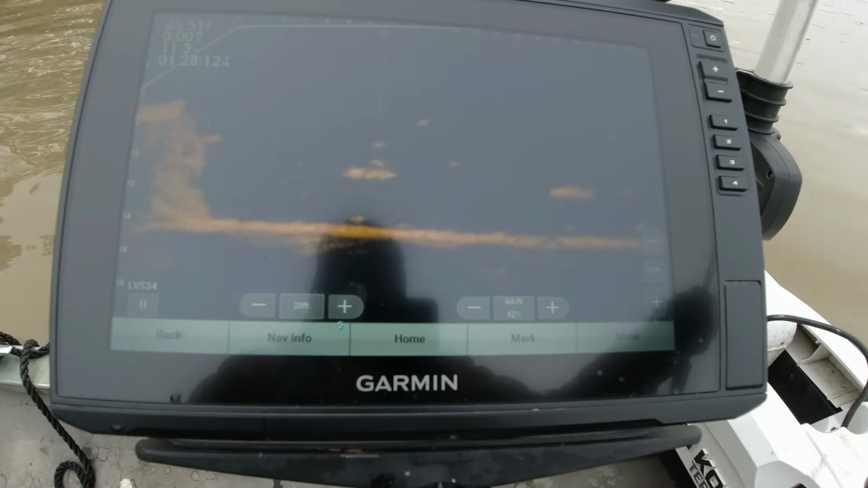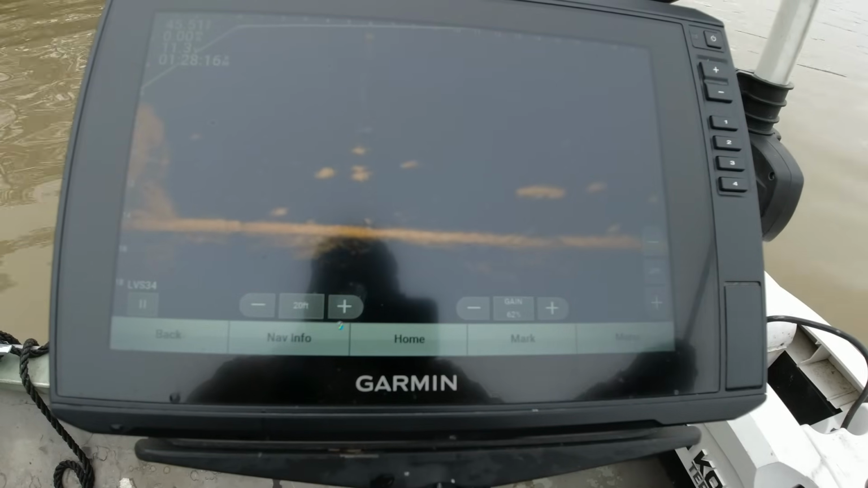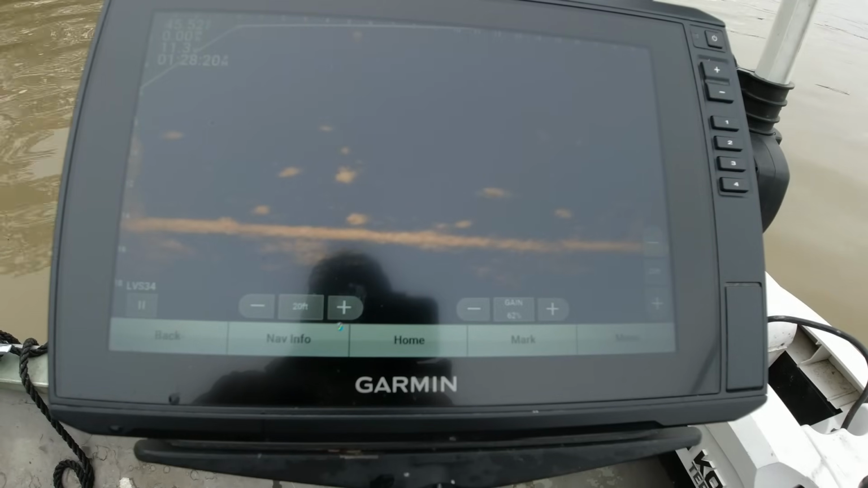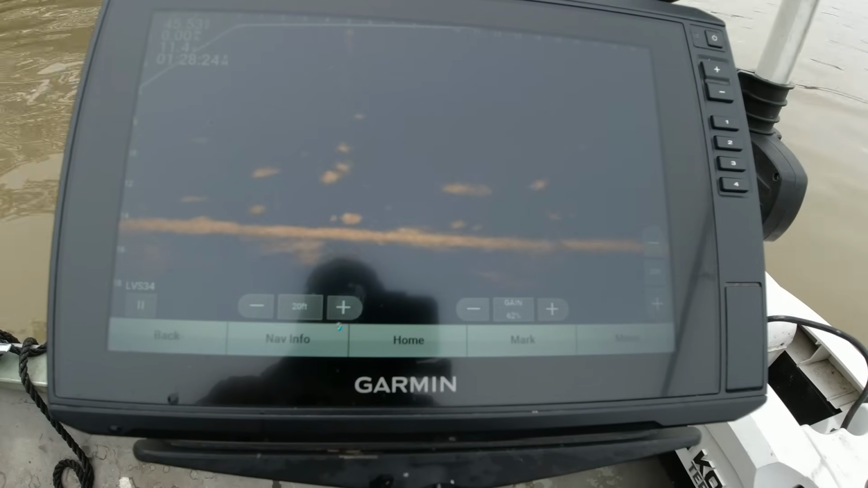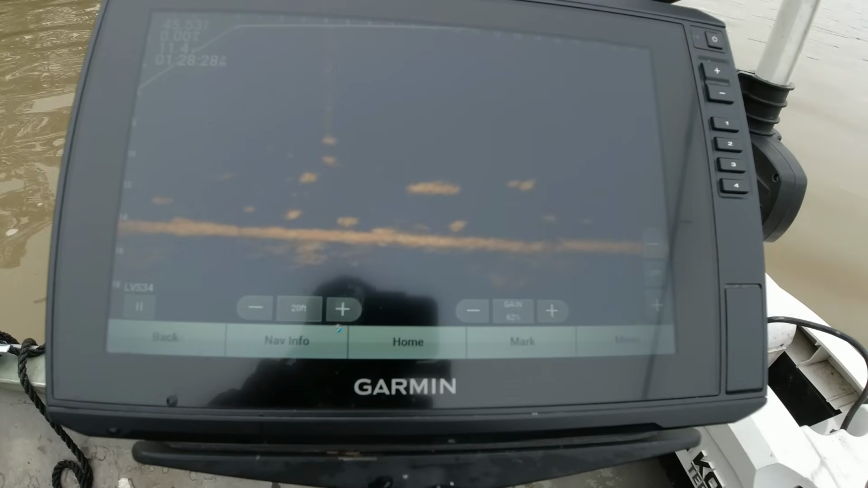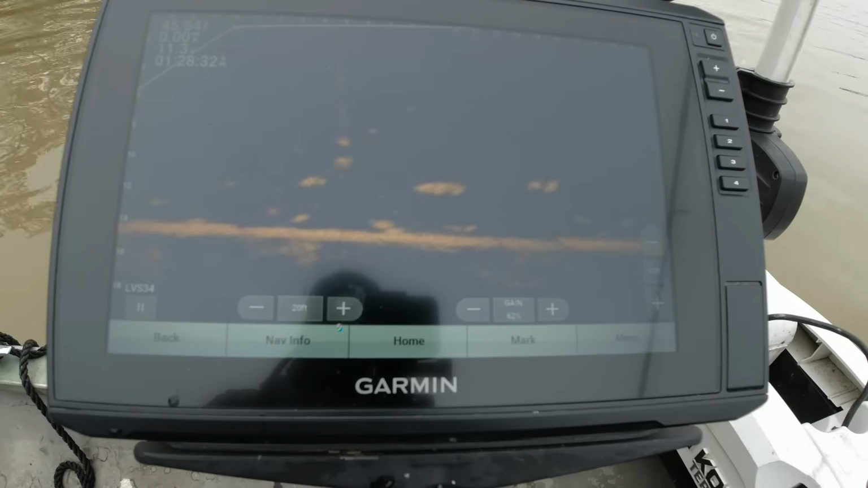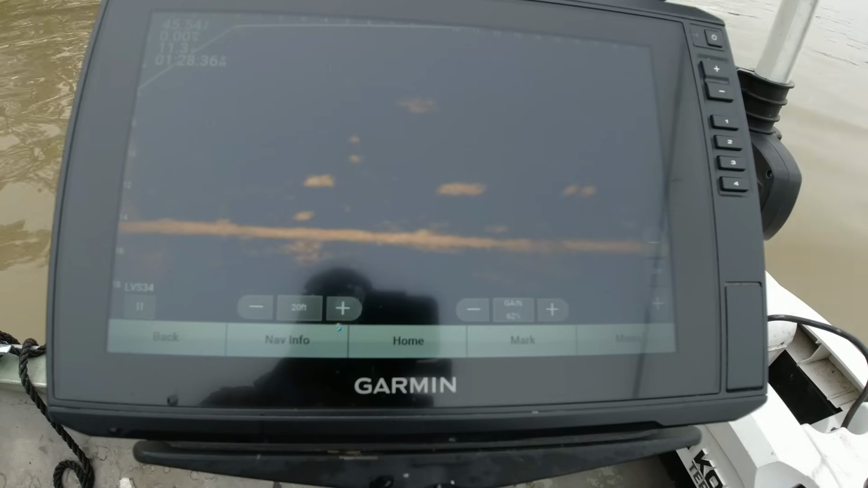Kind of pixelated looking. Come on. He's swimming towards me now.